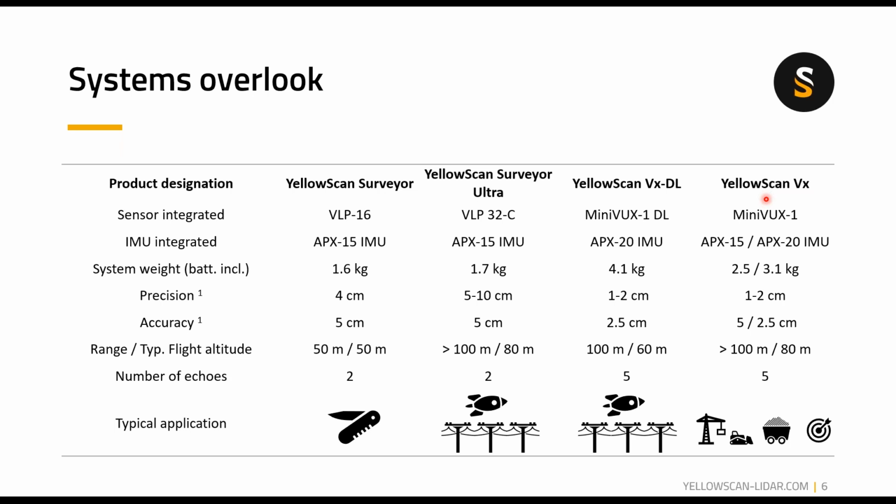Just jumping in, we've got one question here I want to throw in. Can any or all of your systems be used for small manned aircraft applications?